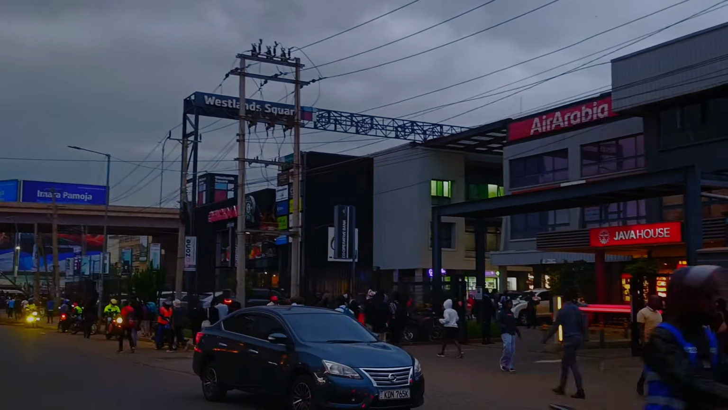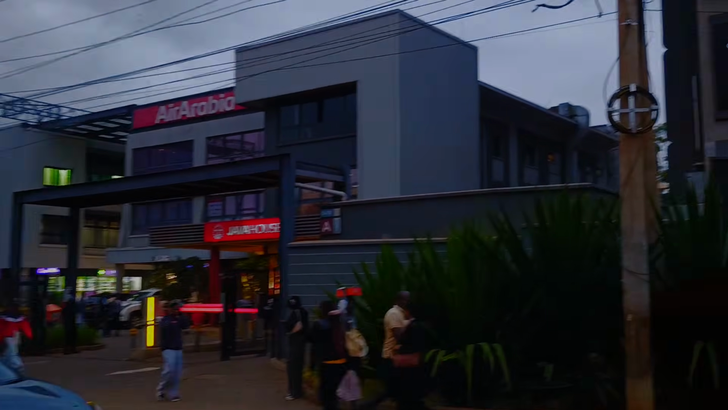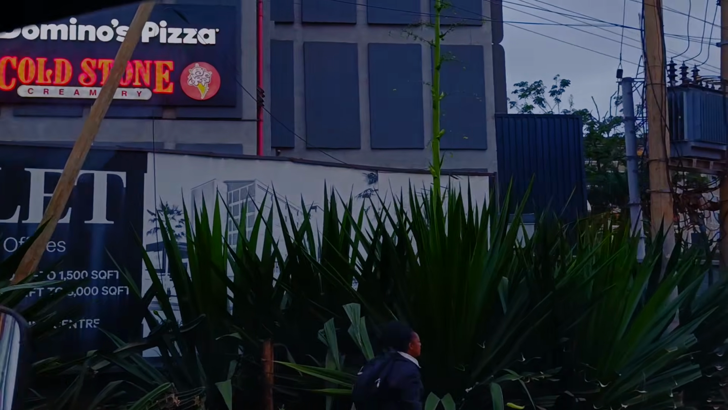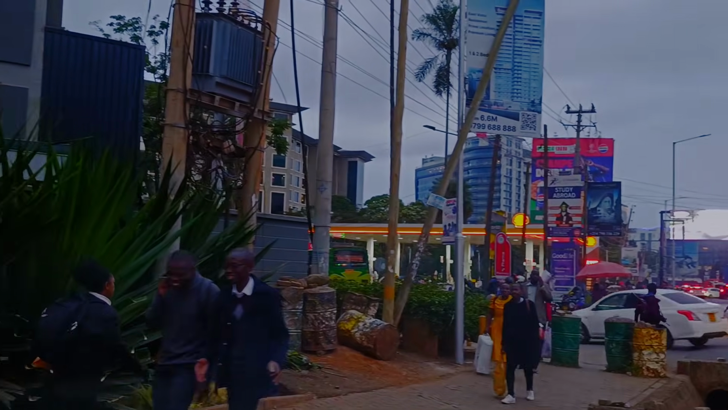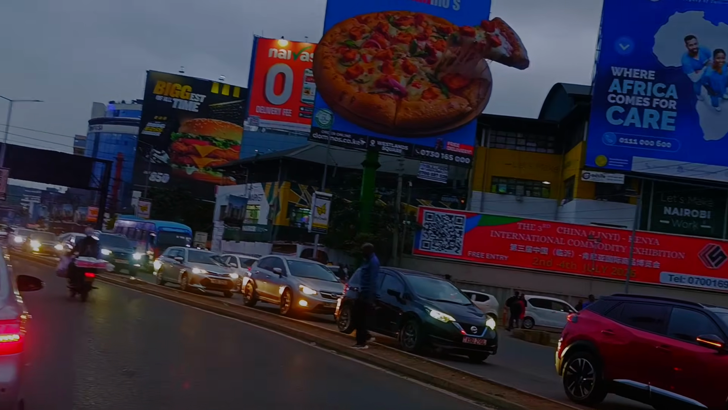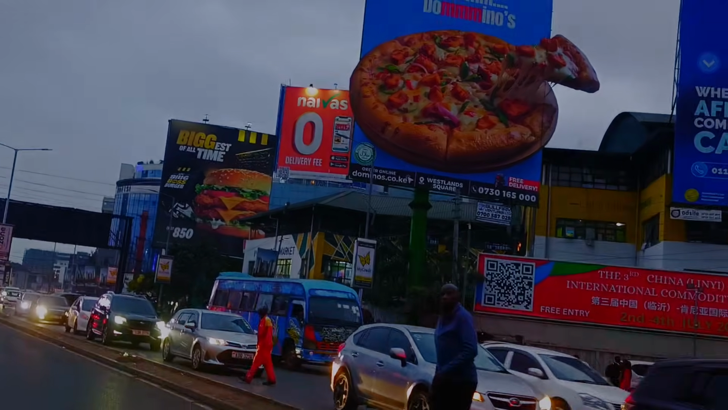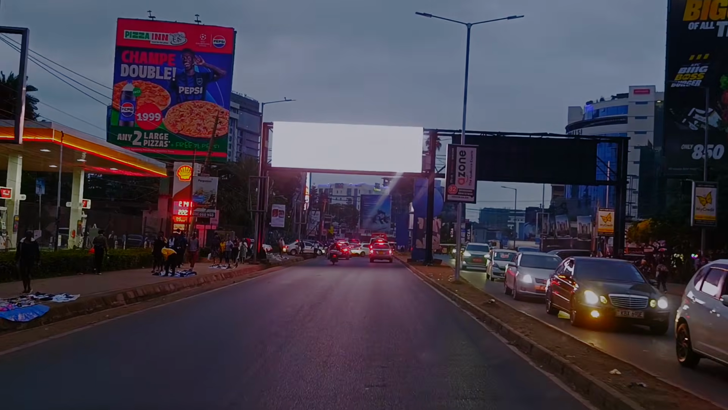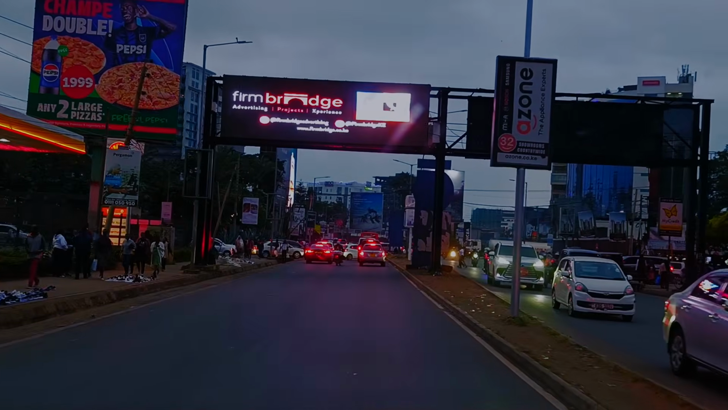So we're taking a turn to drive back through the Ring Road Westlands, and then we're going to connect with Lower Kabete Road, that area around Sarit Center, for you to also see how it looks like. As you realize, it's getting darker and darker because right now it's about 7:30 p.m. Okay?